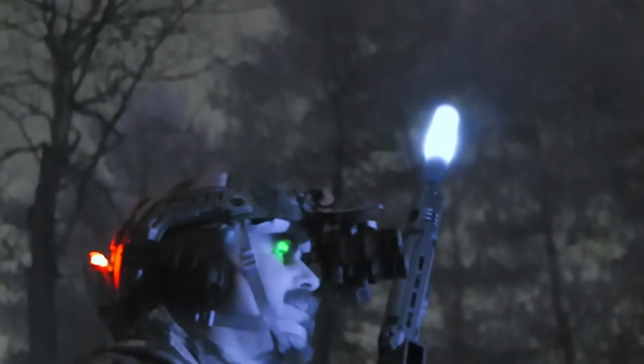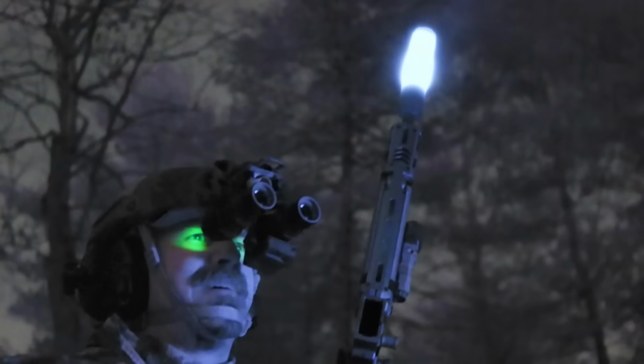A 7.62x39 AK is going to have a bit more recoil than an AR. It's going to be slower to reload. The ammunition in the weapon are going to be a lot heavier, but it's not really much of a gimmick, at least for a night vision match where most of the shots are taken at very close range or against larger steel targets. I know gimmick weapon and night vision setups are kind of a staple of a Forgotten Weapons Moons Out match, but this year I kind of just wanted to run something normal.